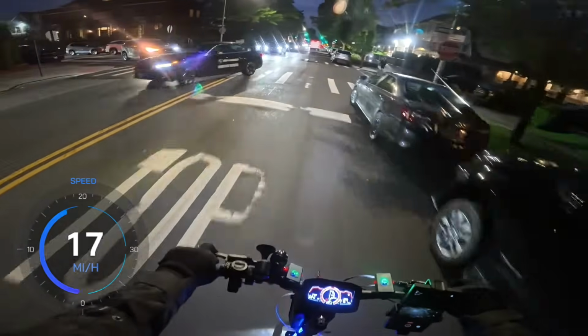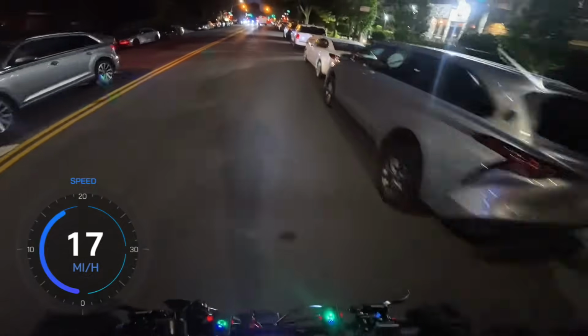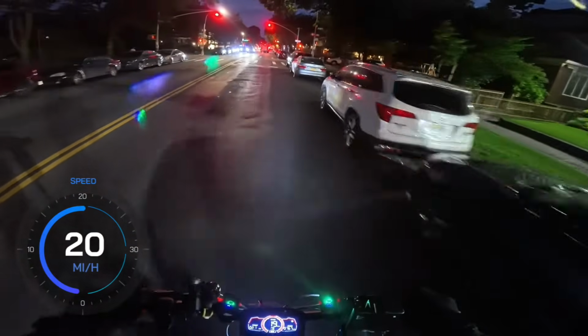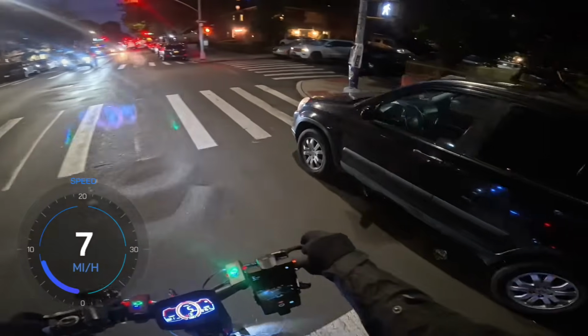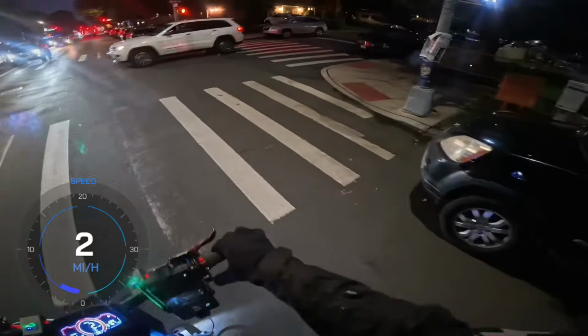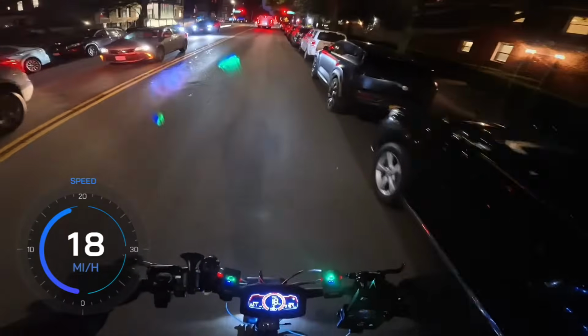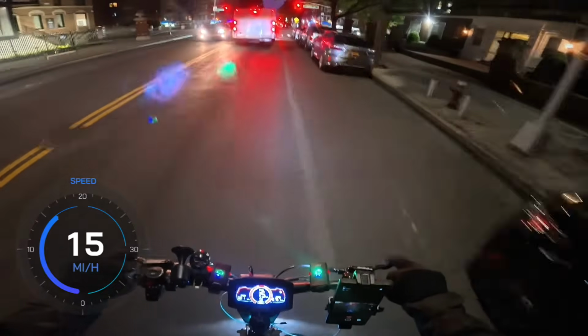Coming out of the wrong way, what the fuck? Segway ZT3 outside. And I am here. I'll stop the video here, guys. Don't know dogs where I'm going, and I'll continue afterwards.